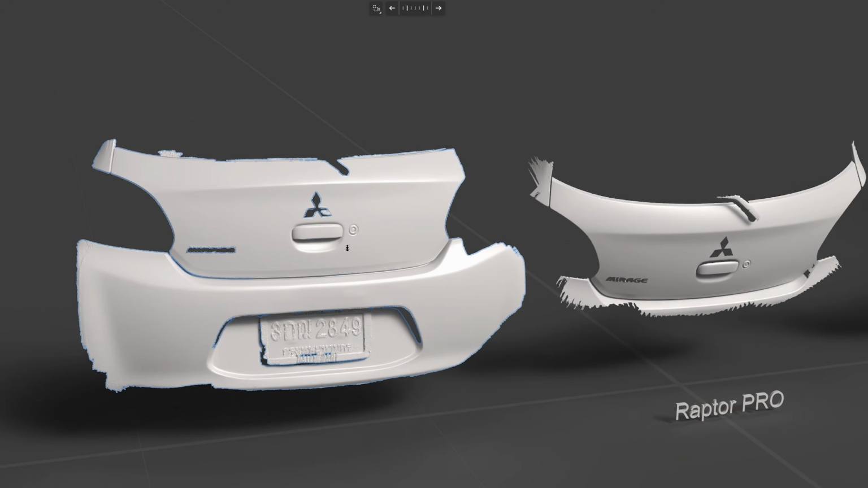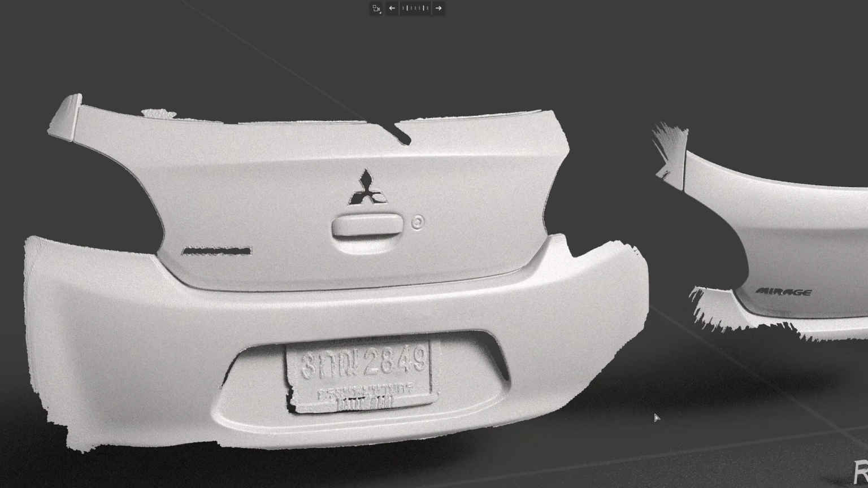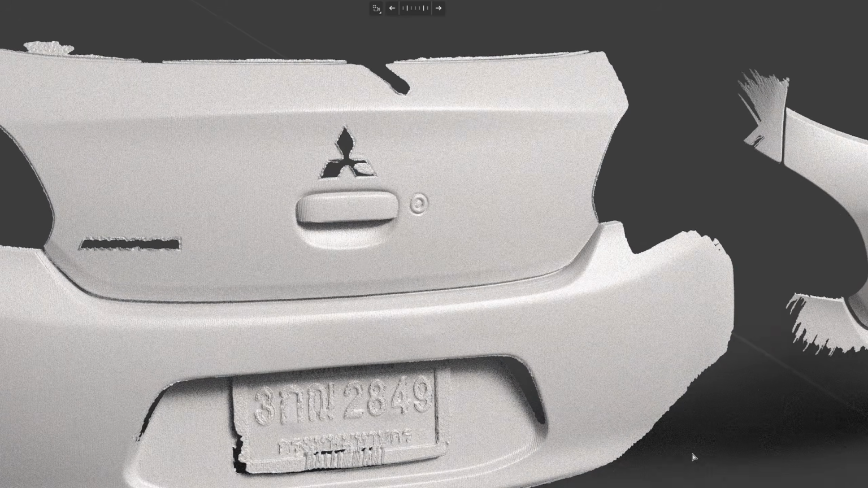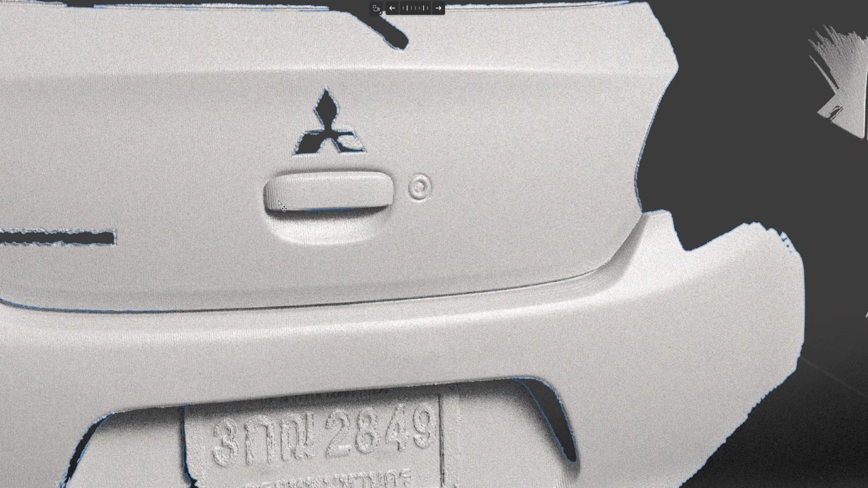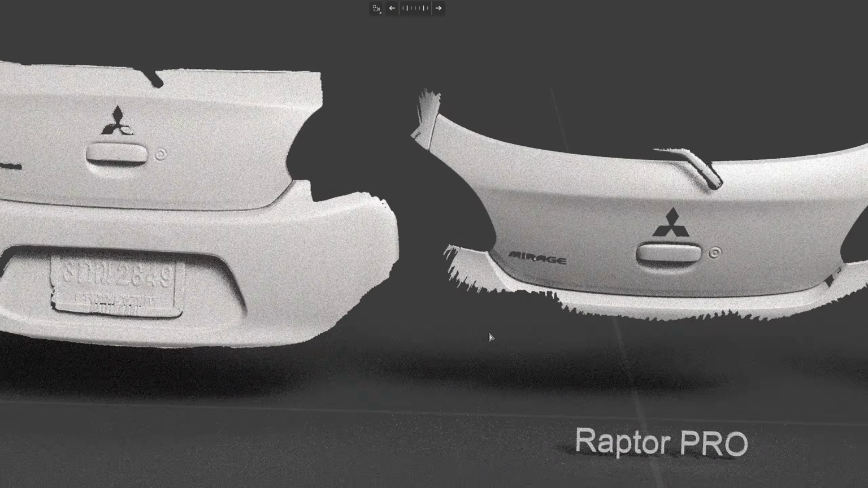When the panel is white, the noise level is lower, and from a distance it looks comparable to the Raptor. But when you look closer, you will notice the projector stripes. Even after lowering the exposure to match the color, they remain visible.